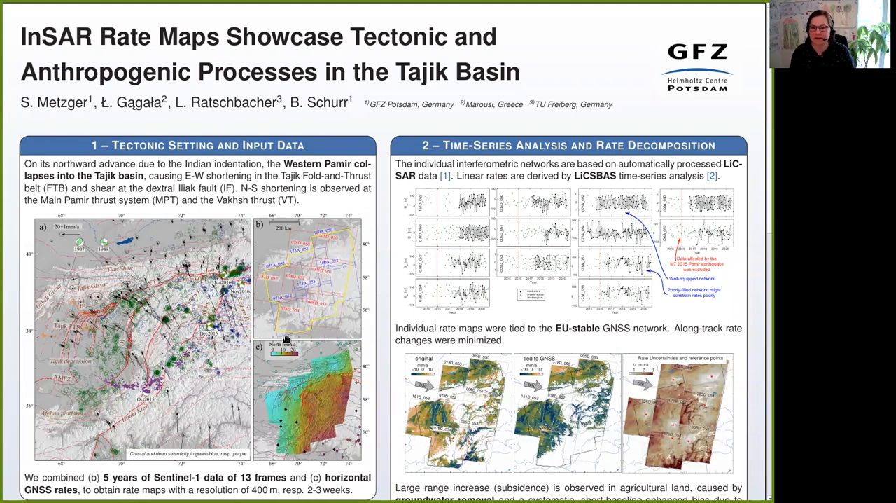We used automatically pre-processed Sentinel-1 interferograms of the InSAR initiative and calculated individual rate maps of 13 ascending and descending frames using the LiCSBAS small baseline time series analysis. The interferometric networks that passed our quality threshold were up to 5 years long.